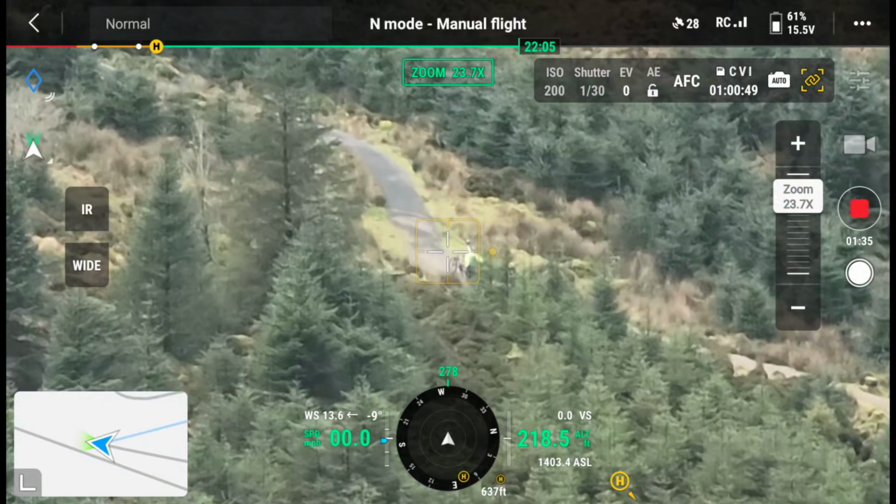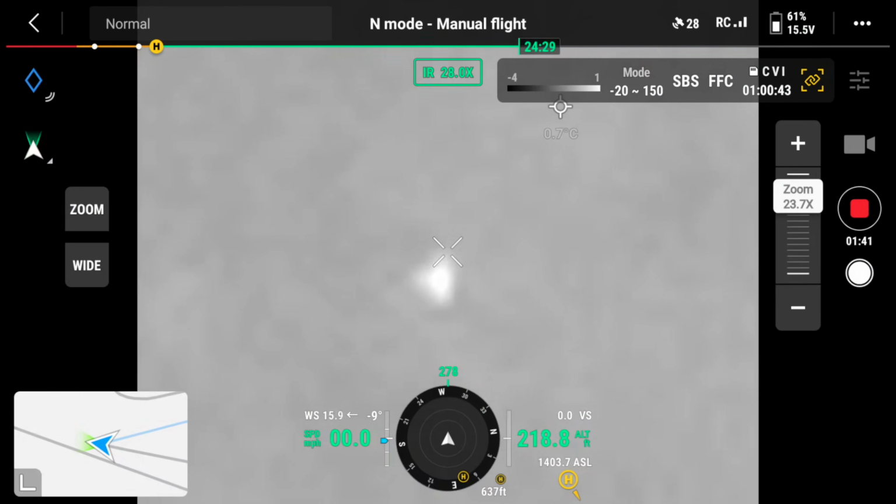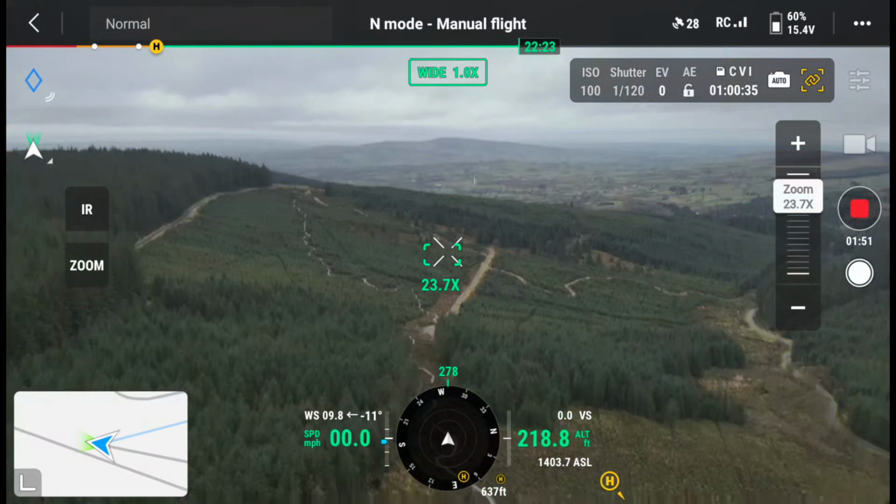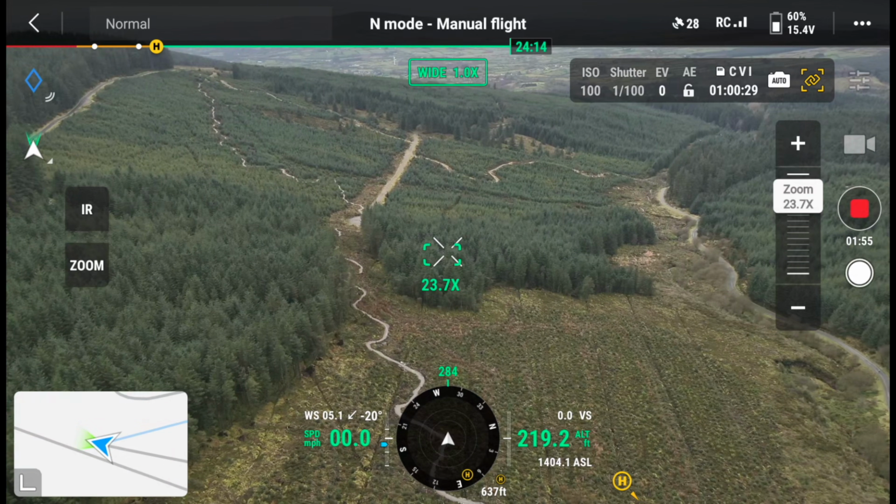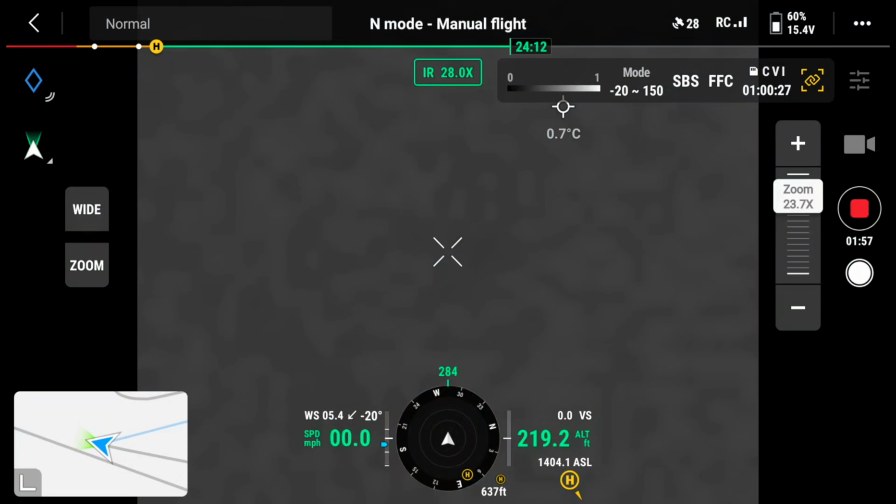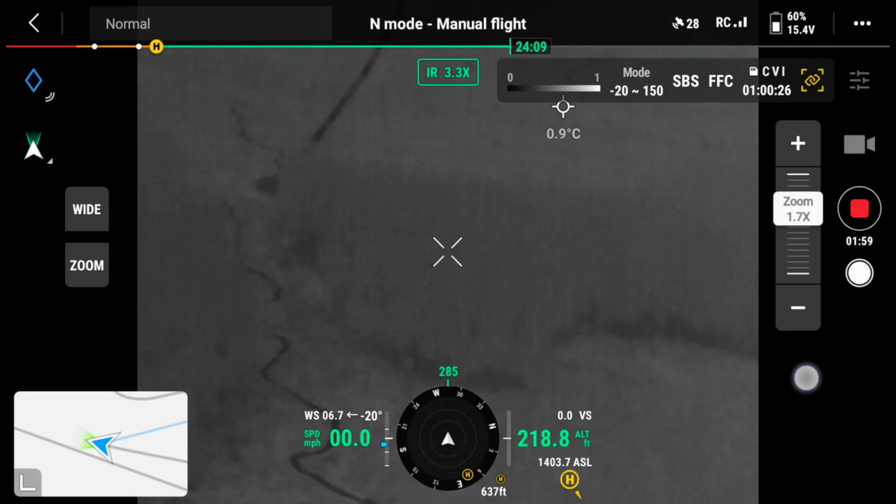Yeah, that is somebody, well, it's two people actually, on a bike. If I change to IR, you'll see that their heat signatures are coming up as white. They're actually really far away from me, so it's incredible that it's picking it up. We are at 23.7 times zoom there. If I pop on IR again and zoom back out,